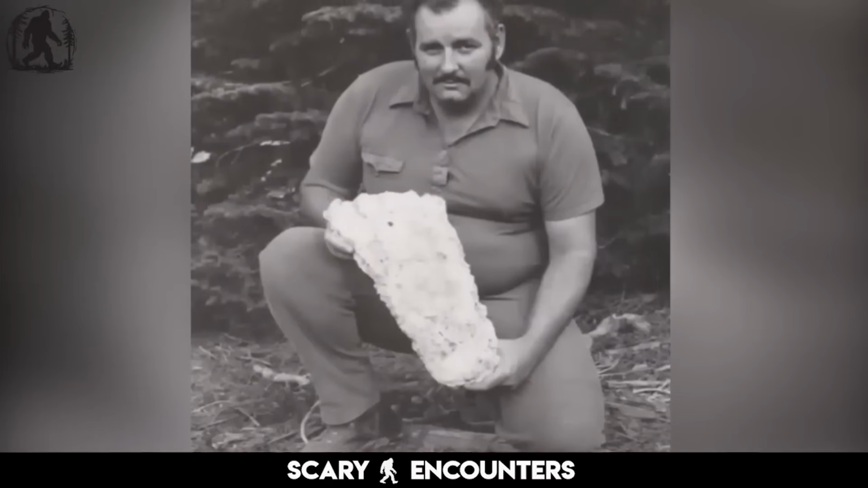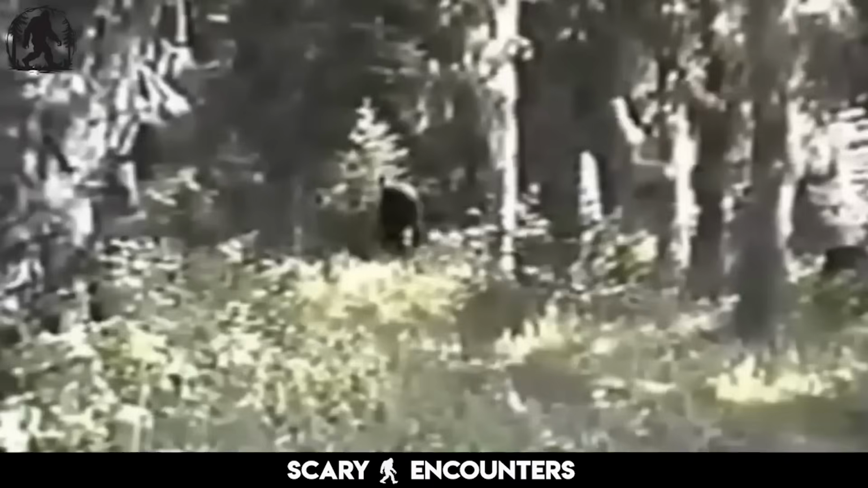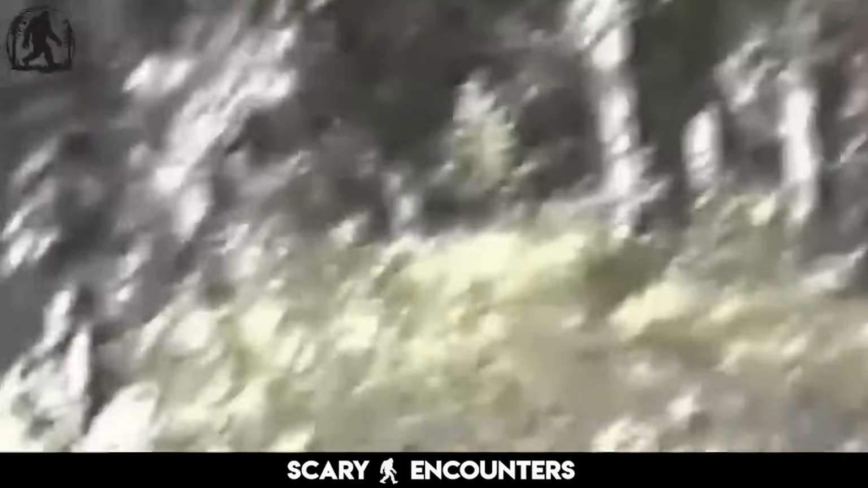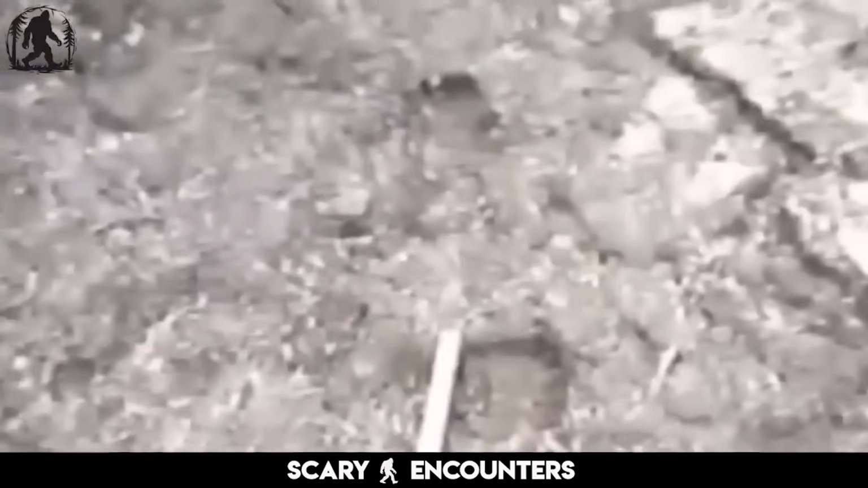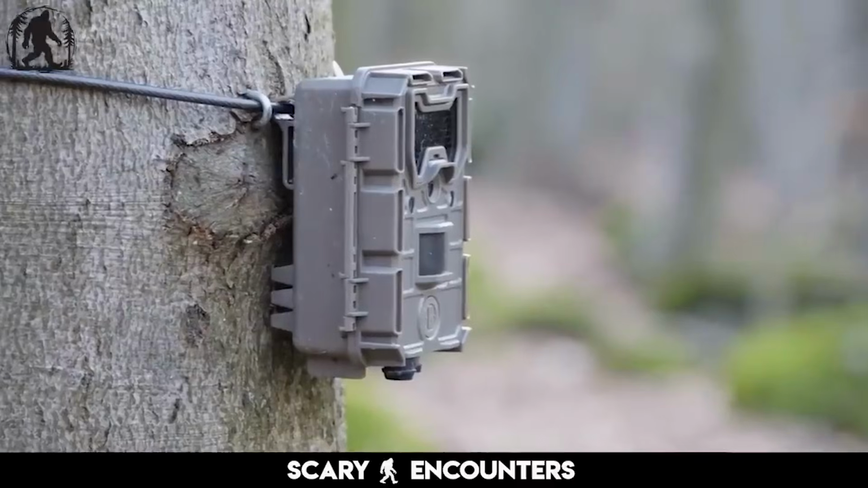a U.S. Forest Service patrolman, the footage had a certain weight to it, something that set it apart from the usual shaky, grainy glimpses of dark figures in the woods. And yet, its reputation teetered between being one of the most compelling pieces of evidence and just another blobsquatch. But was that really fair?